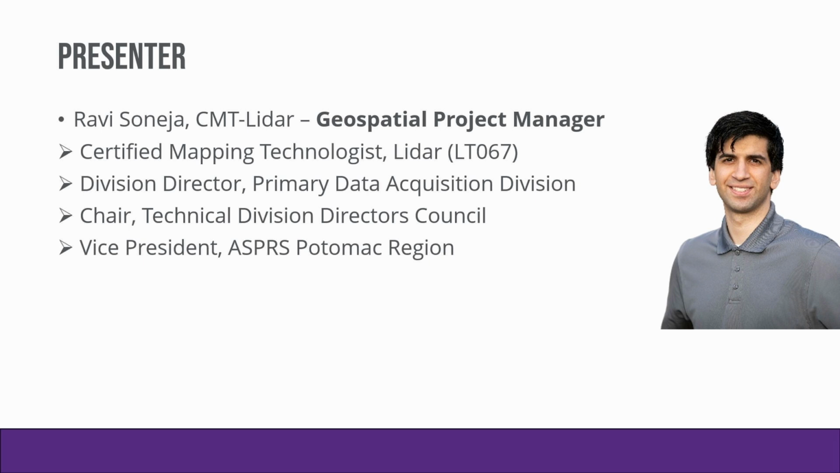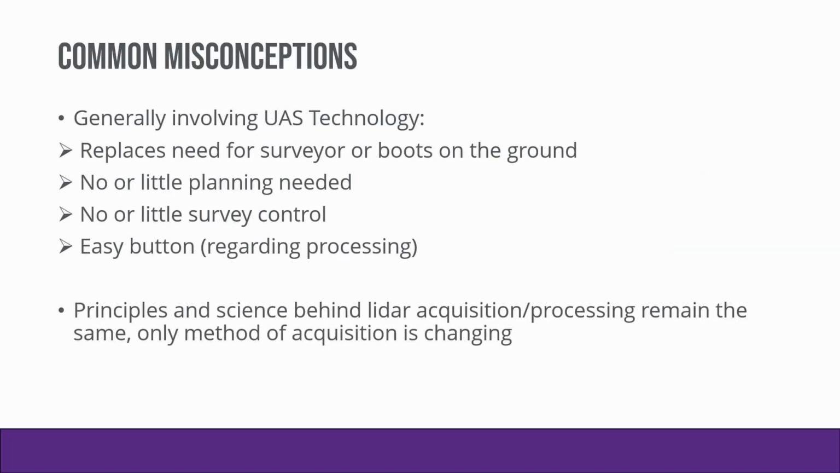Beyond that, I've also got a lot of experience working with editing bare earth and building LiDAR for USGS countywide mapping projects, as well as drafting metadata for those projects.